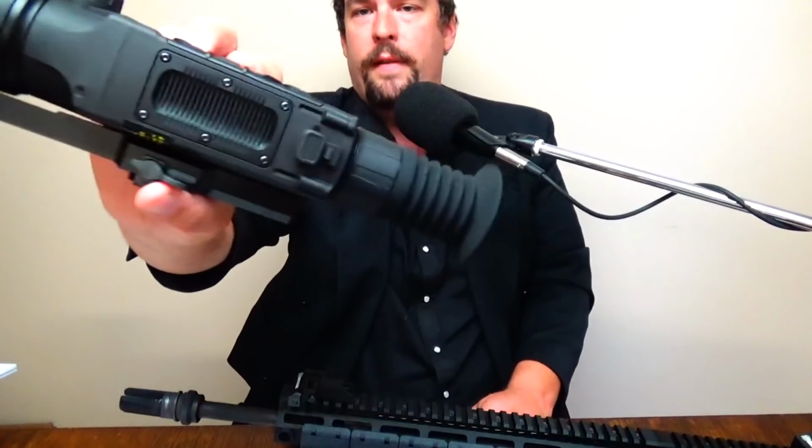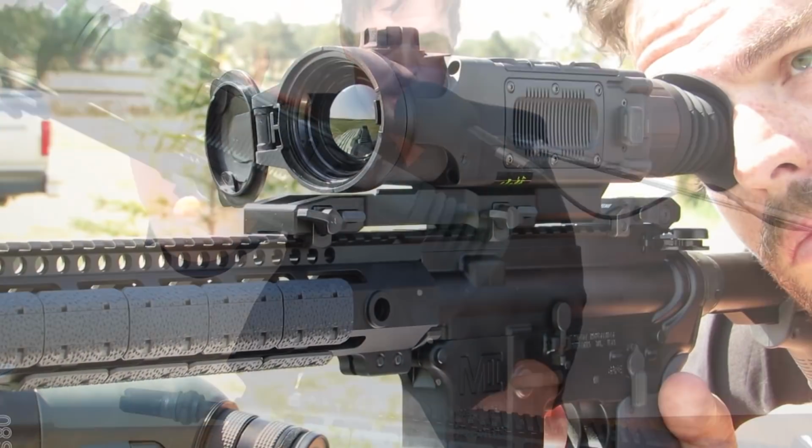Pretty slick. And it's fully waterproof, so you can actually get it wet. I don't know if I'd go scuba diving with it, but it'll hold its own in water. And it has a wide range of operating temperatures. I think it's good for something like 50 degrees Celsius down to negative something Celsius. So this is intended to be used in the field, in real life. It's even got little cooling fins on the side here, which is pretty darn slick.